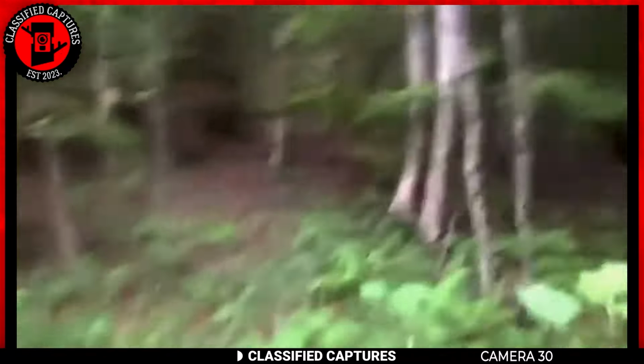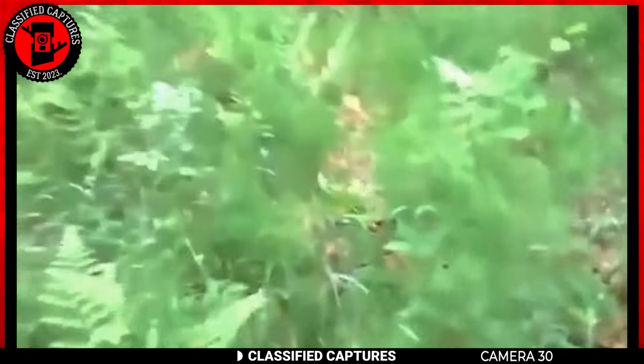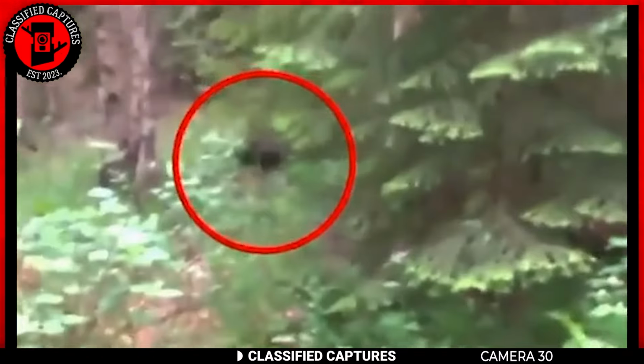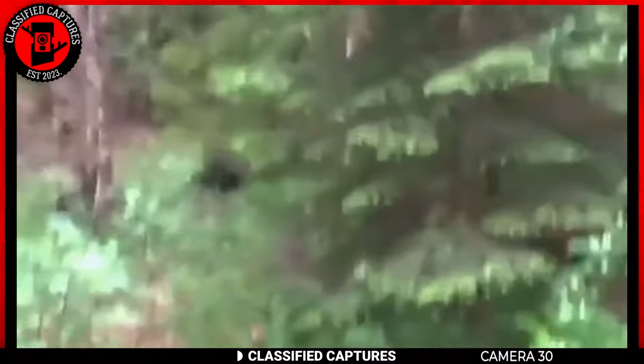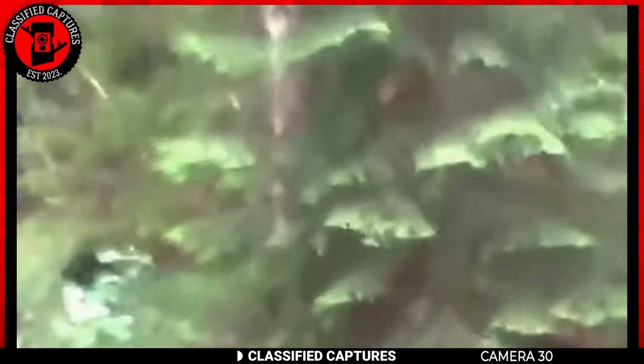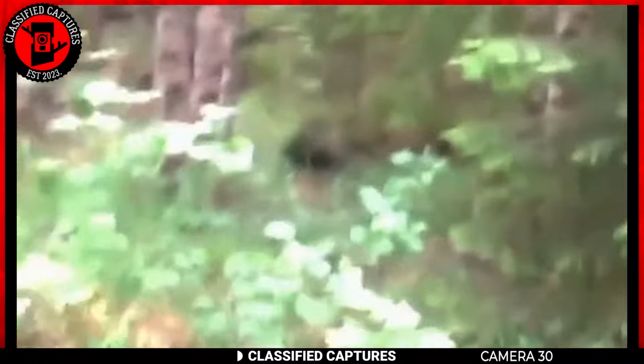In this next footage from Germany, a man ventured into the woods and began filming when he noticed something large and crouching in the bushes nearby. At first, he thought it might be a big dog or a wolf, so he moved a little closer to get a better look. But as he got nearer, he saw enough to make him turn and run out of there immediately.